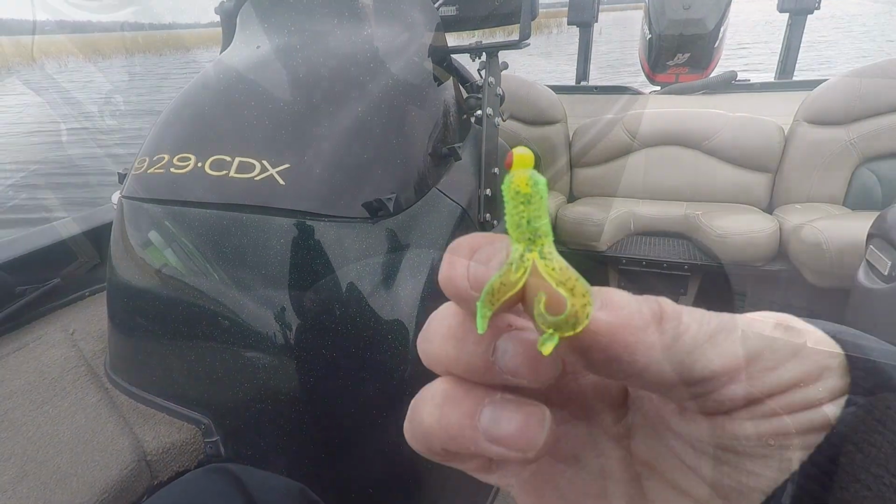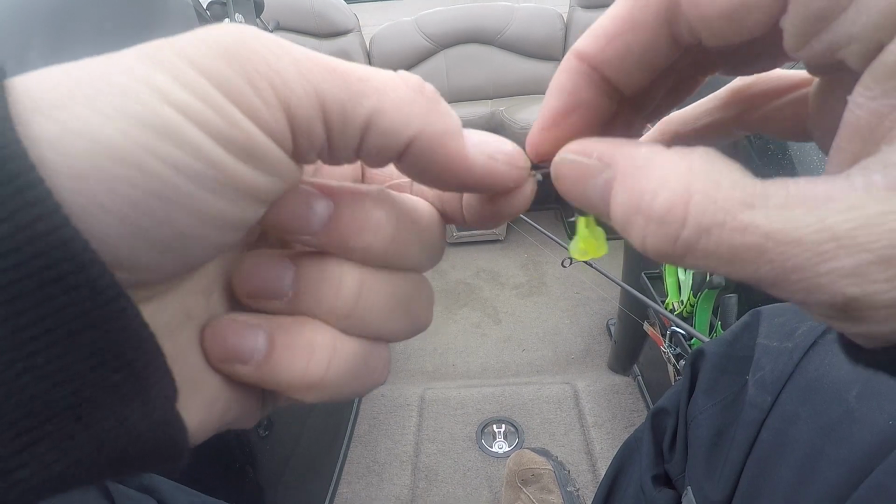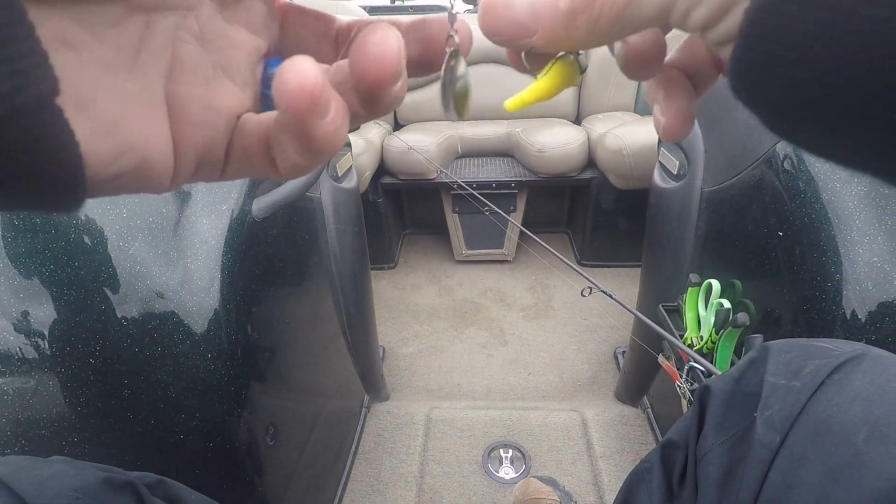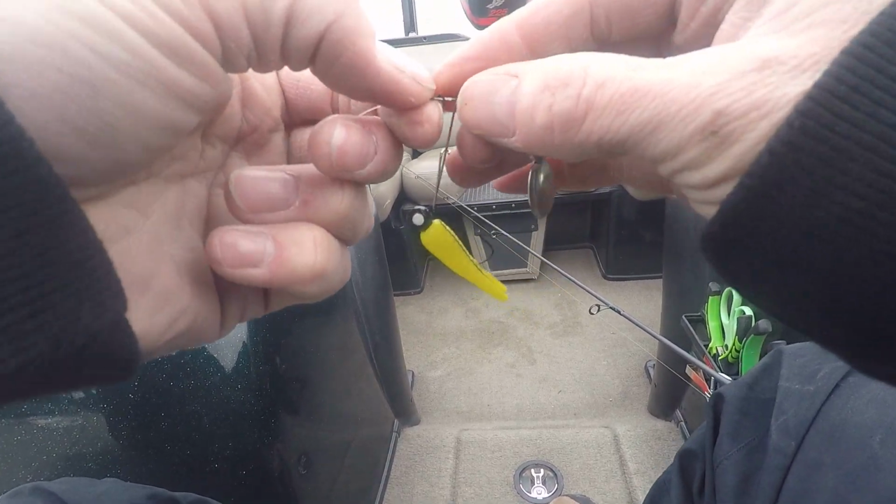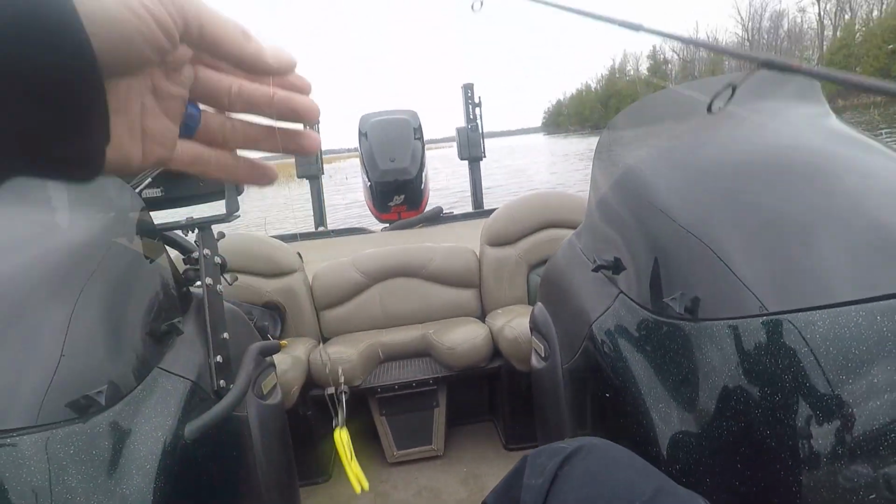There we go. But what I really wanted to do, I really wanted to throw on one of these beetle spins. JE Custom Jigs little thumper plastic is gonna stay on the jig, and we'll just put it aside here. There we go. Beetle spin. There we go. Spinner bait for panfish. Let's give this a shot.